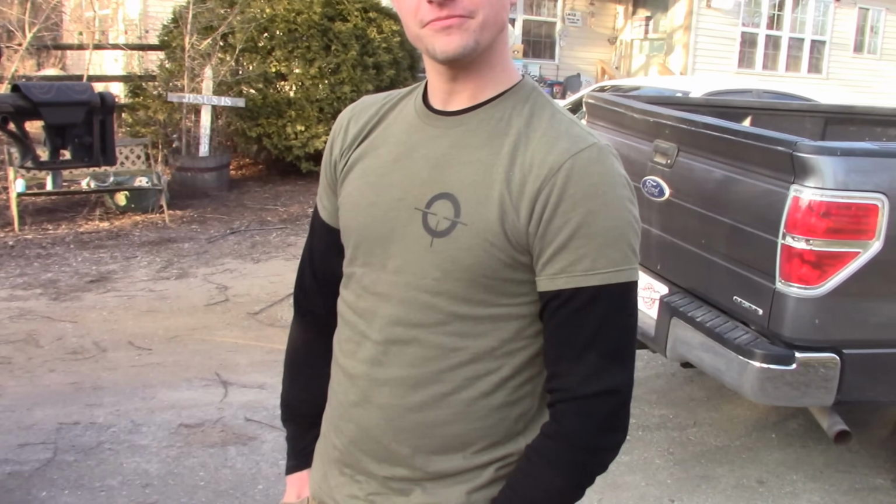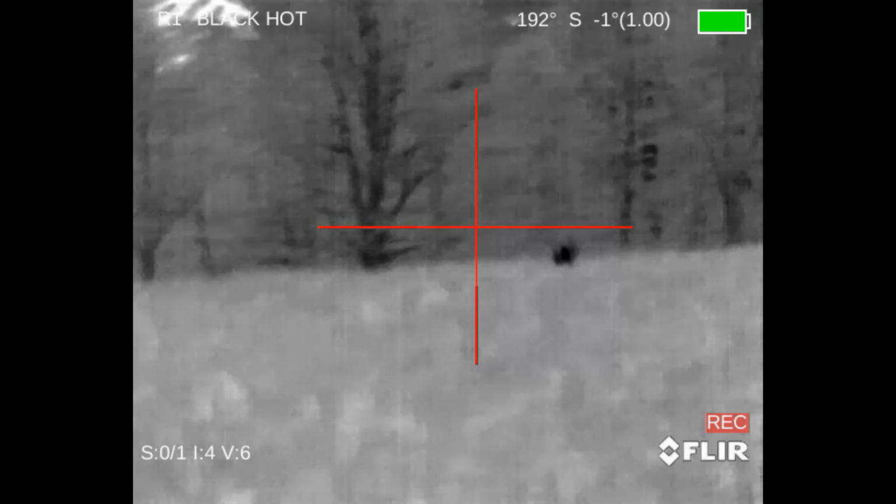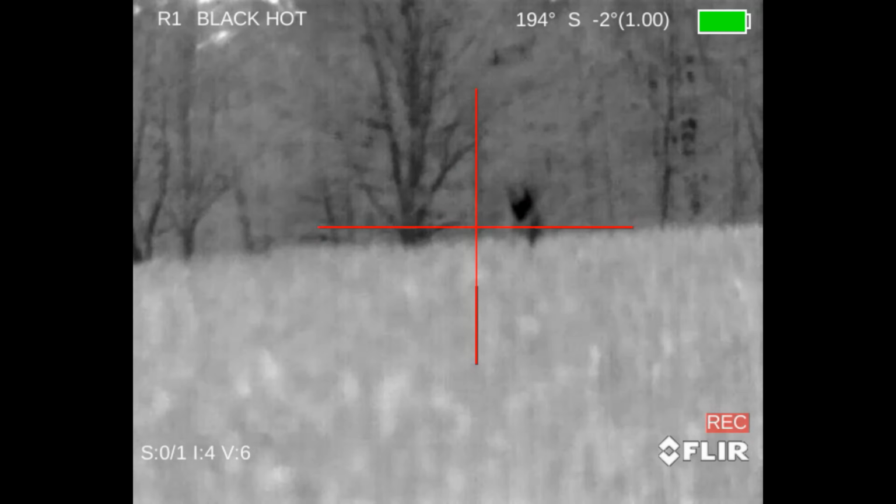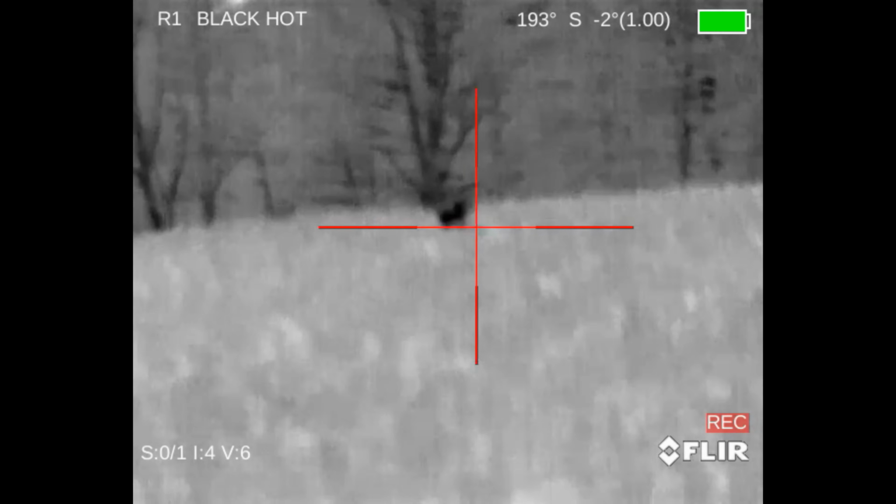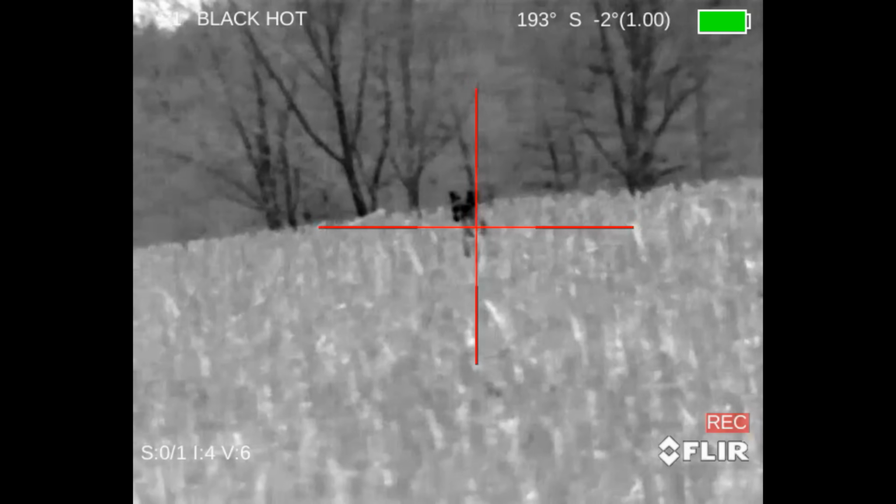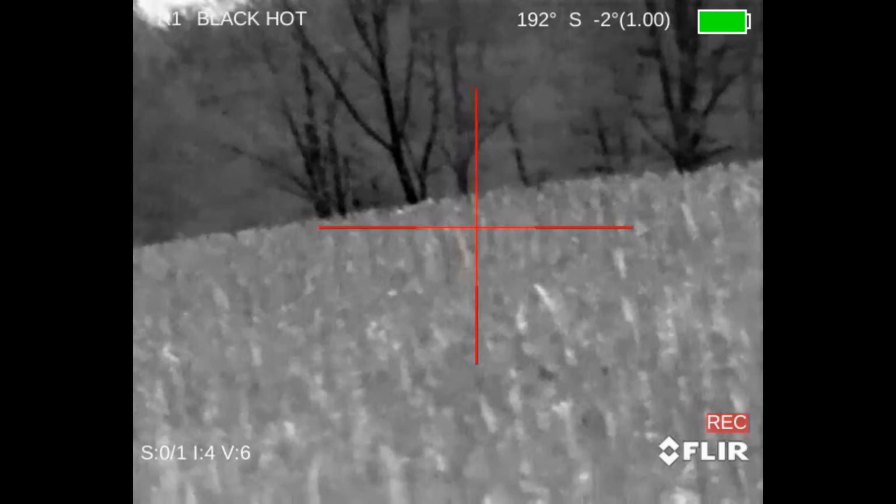So you've been killing some? Yeah, last night we killed two. I don't know if there was a triple that came out, but we had one come in right away. We shot that one at the call. It was probably 10 yards from the call. And then we turned on a pup distress, and all of a sudden another one came out of the woods.